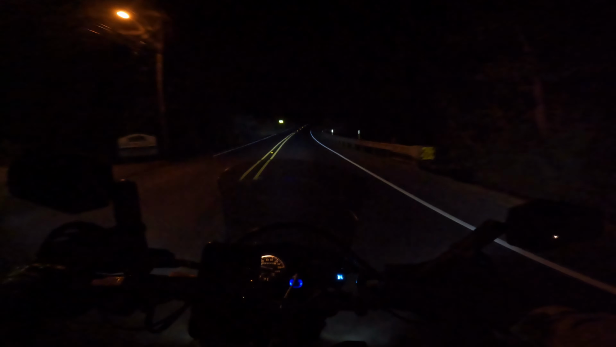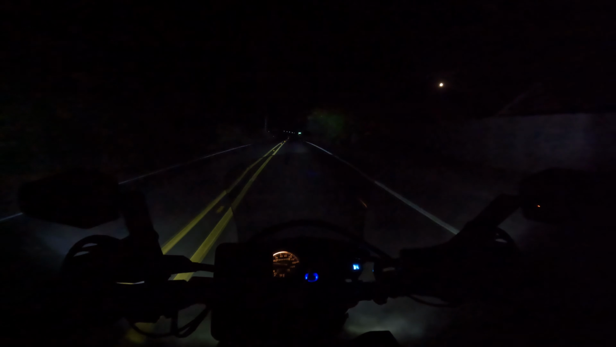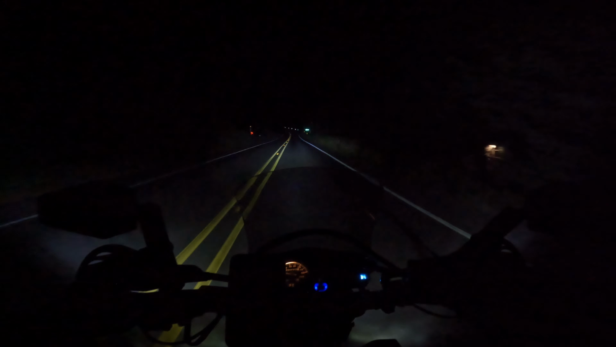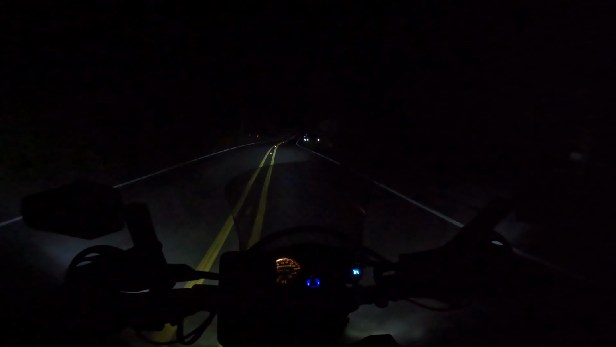So going from the nice smooth Triumph back onto a thumper, it's like, wow, now I know why people say they're buzzy. I didn't know any better, and now that I'm back on her, I'm like, oh, it does feel rough, because it's just that big piston moving down there. It feels rough, but it's normal. It just takes getting used to after.